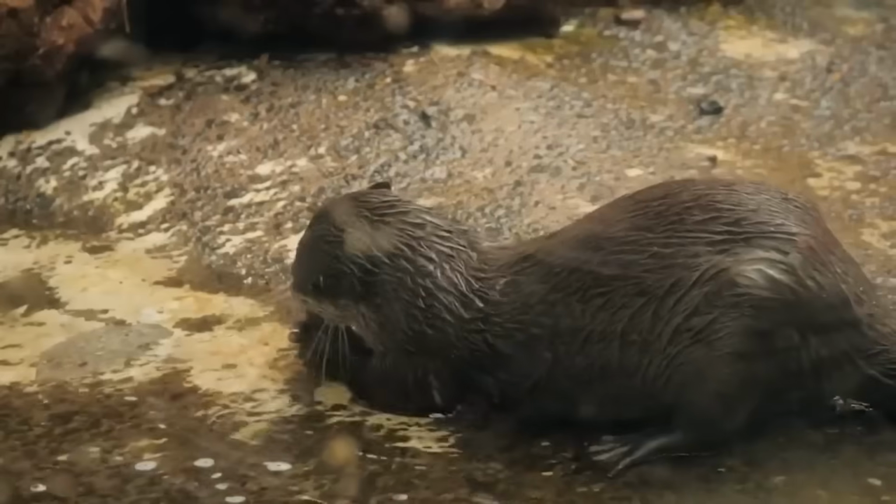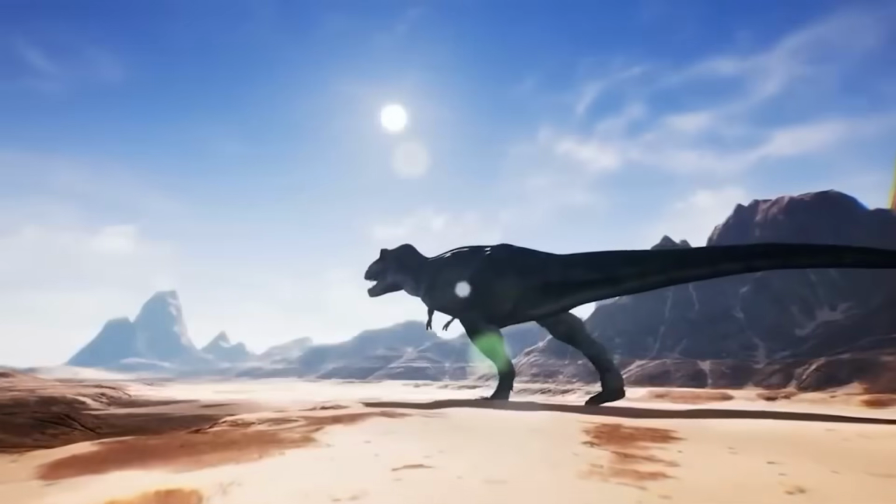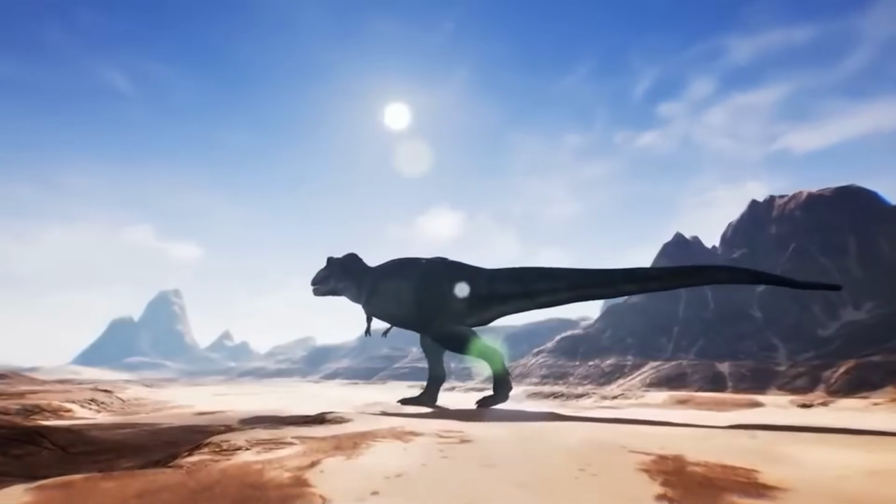It can be seen glowing in the darkness of the night. Many spectators say that it was an otter roaming around in the woods in the night. However, it does look like a mini-sized dinosaur running through the woods at night.